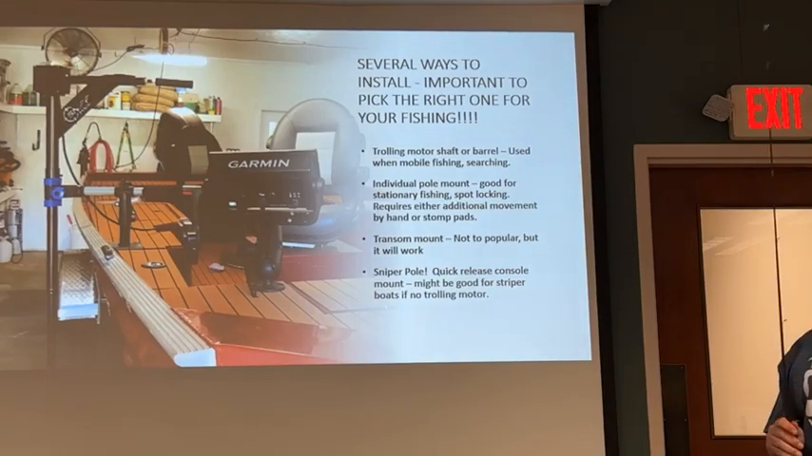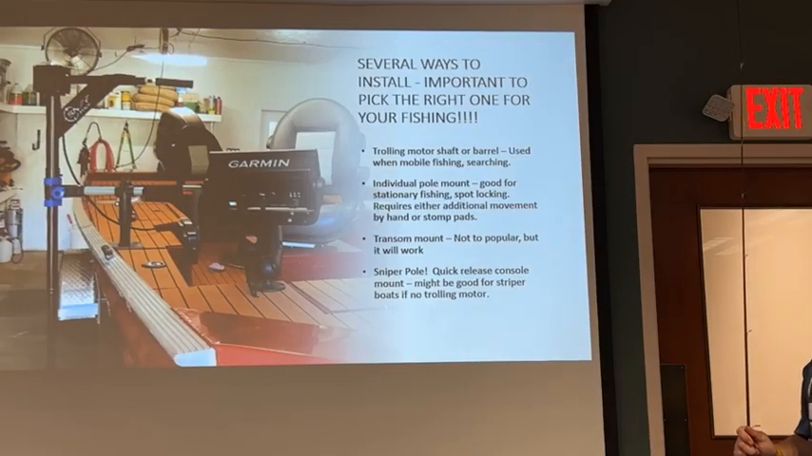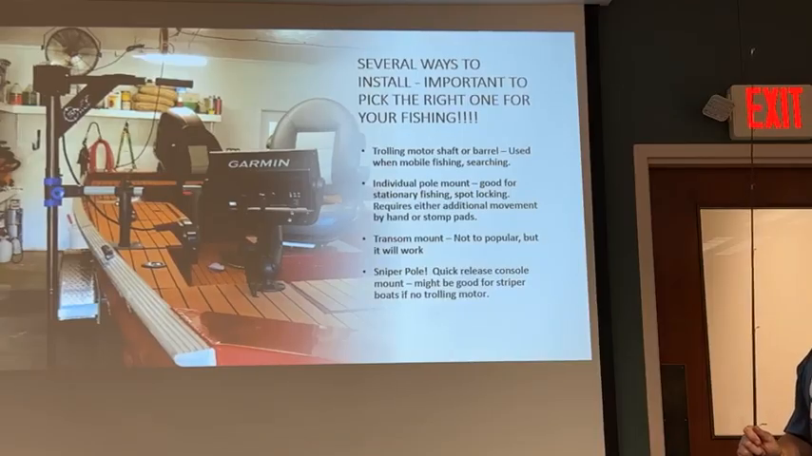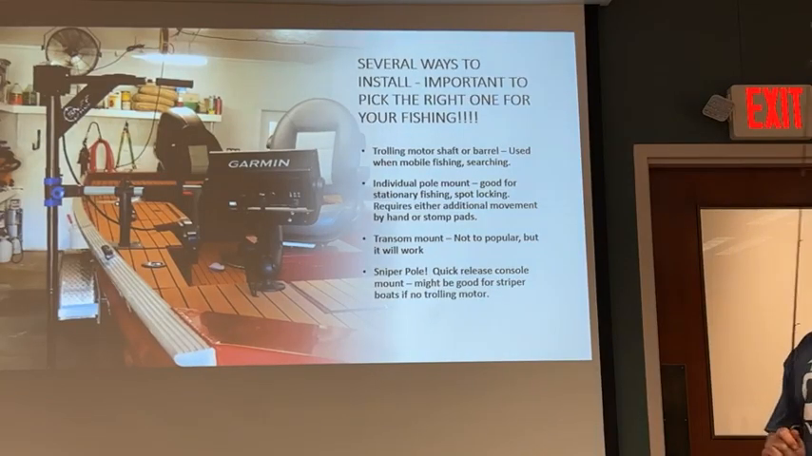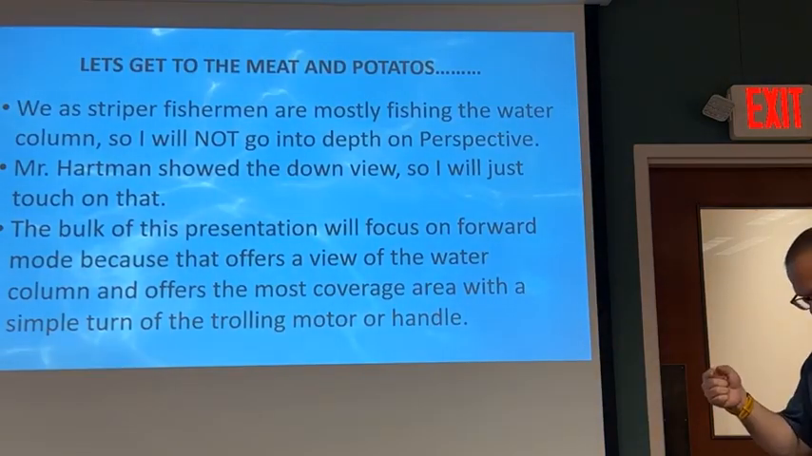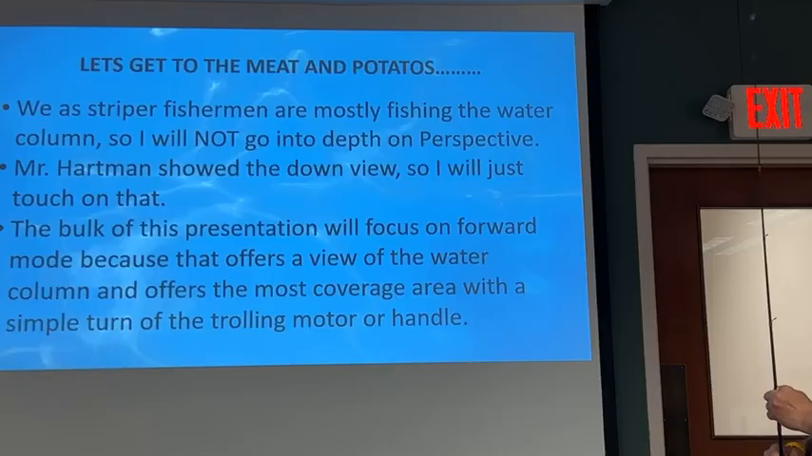If you want to speak to me at some point, I can give you more suggestions, but there's really no right or wrong way to do it. Again, if you have a Toroga, you have to buy about a $400 bracket. Mr. Pat over here actually bought the ice bomb wheel. He just drops it beside the boat and starts spinning with his feet. I mean, that's pretty cool. There's a few different ways to mount it.